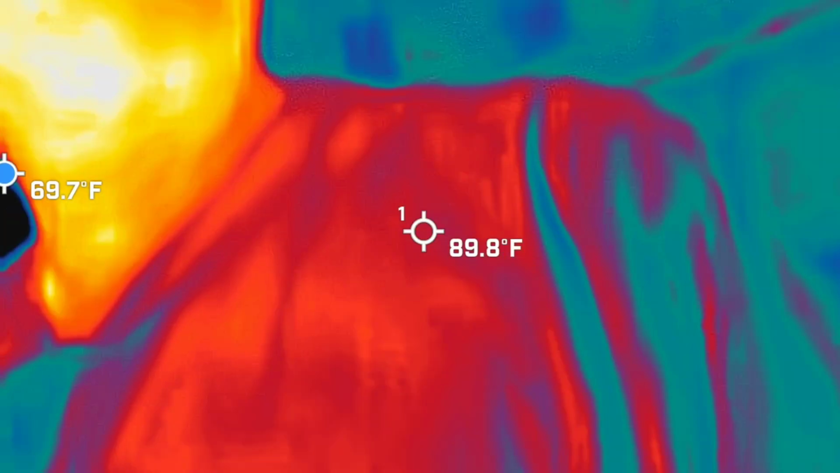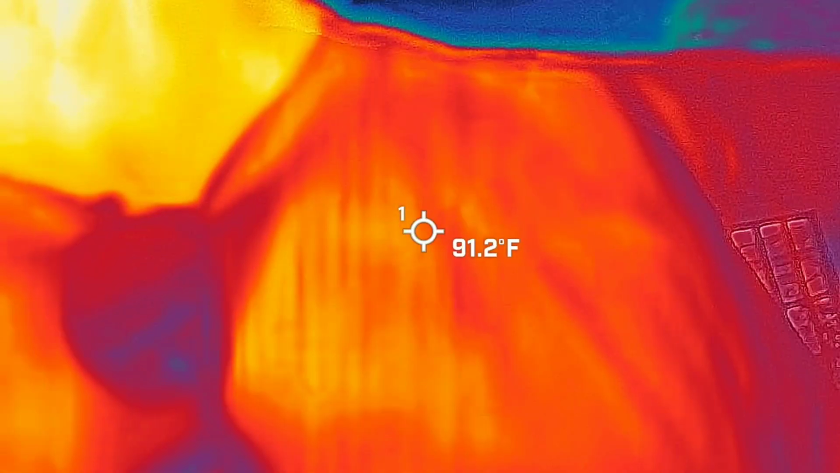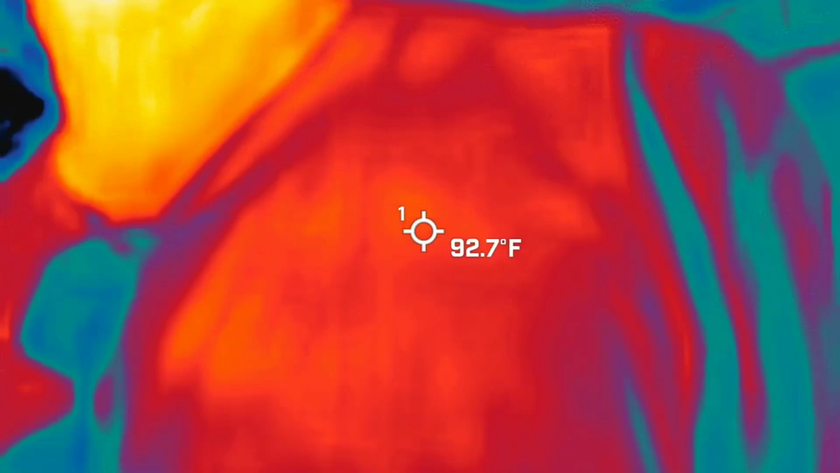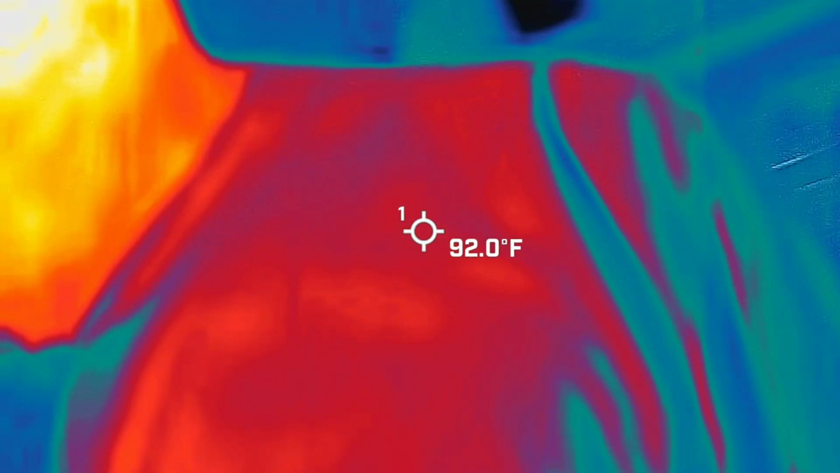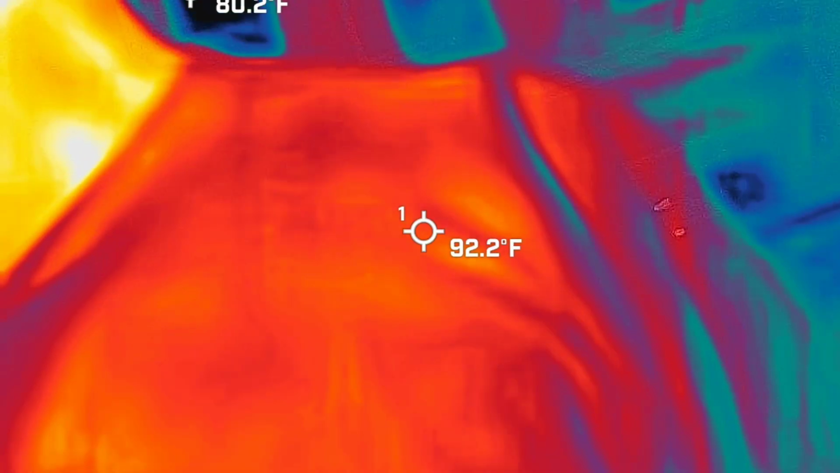So I point out the fact that I'm the red, orange, and yellow guy because that means I'm the warmest thing inside the frame right now. So that's going to make a lot of sense later on because we're looking for blue and black areas. When I say I'm looking for them, I want them to move or to take shape. When I say take shape, I want heads, shoulders, moving arms and legs.